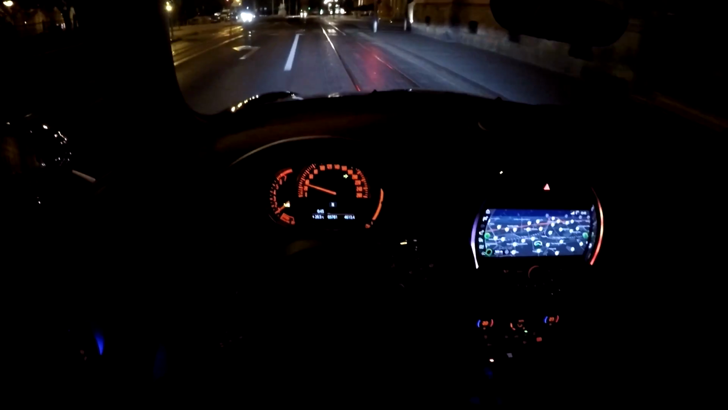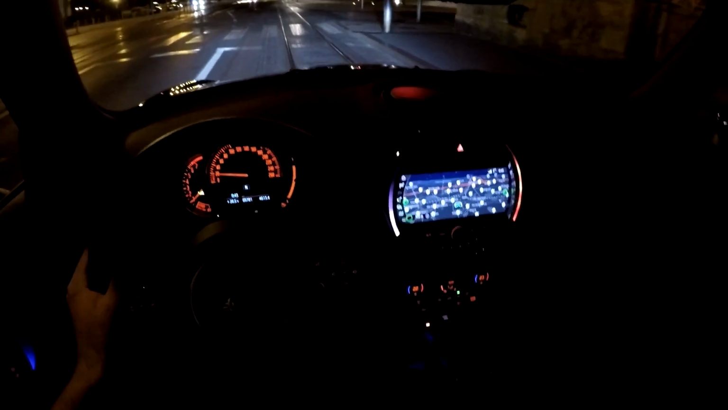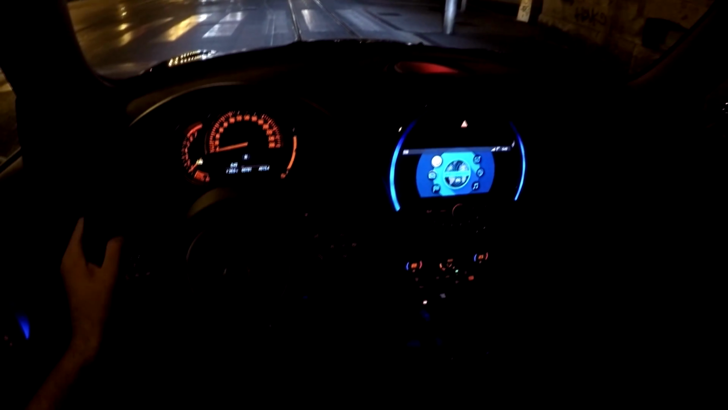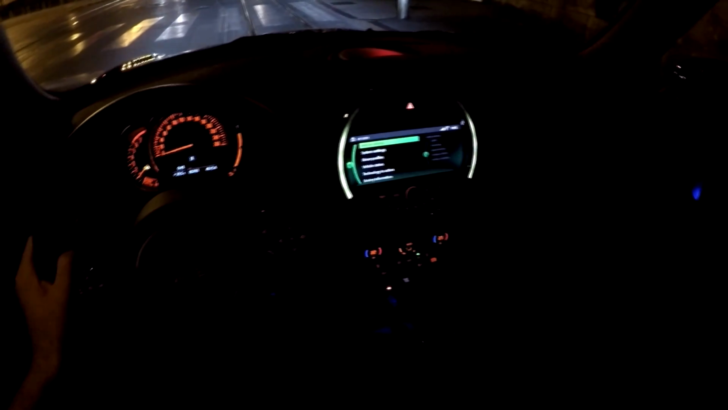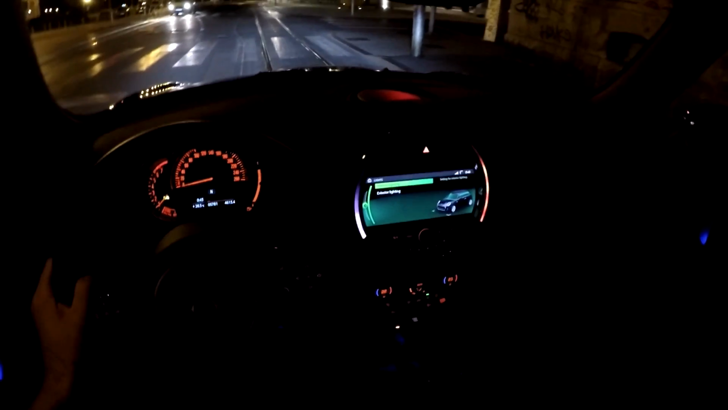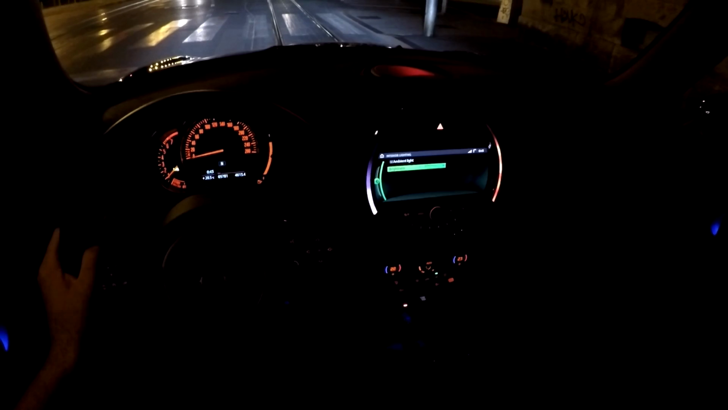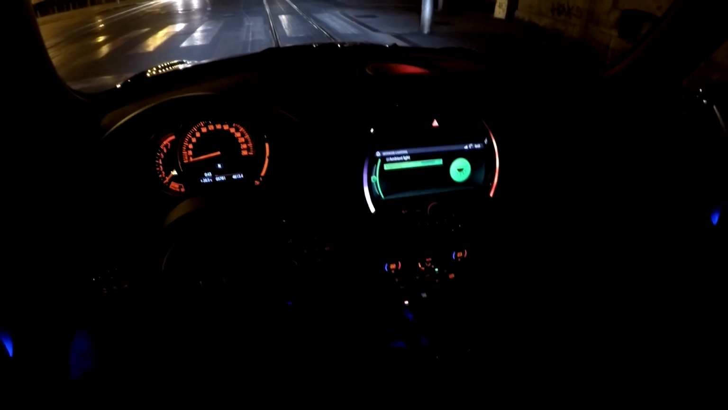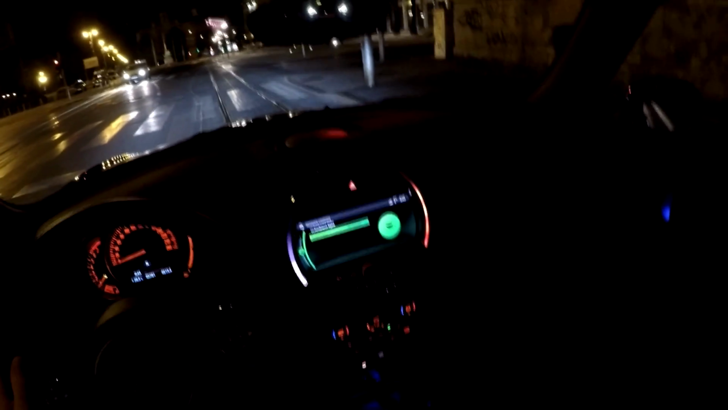So since we are here, first thing I think we should do is increase the ambient lights. So how do you do that? You go to My Mini over here, vehicle settings, and then you have light settings here. Of course we want the interior lighting, and there we have it, brightness. We will turn it to the maximum.